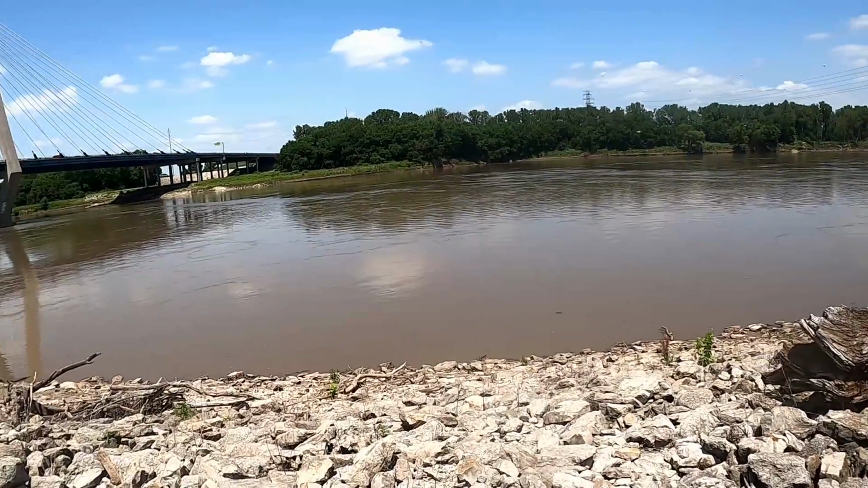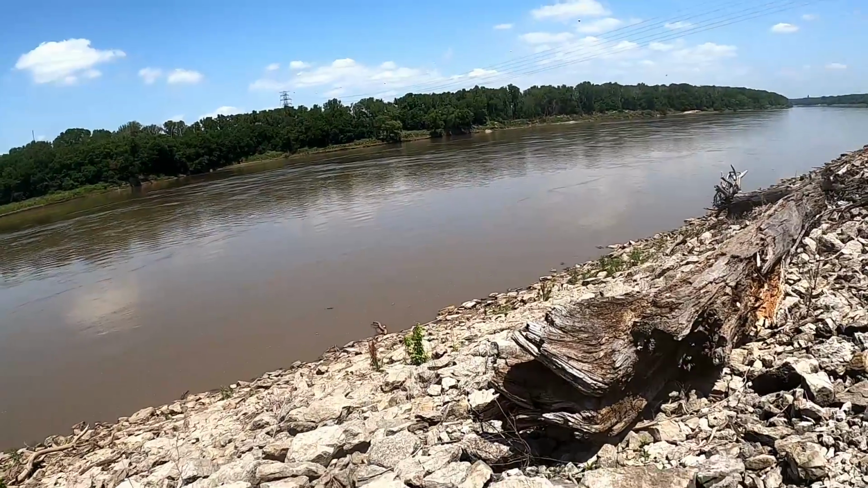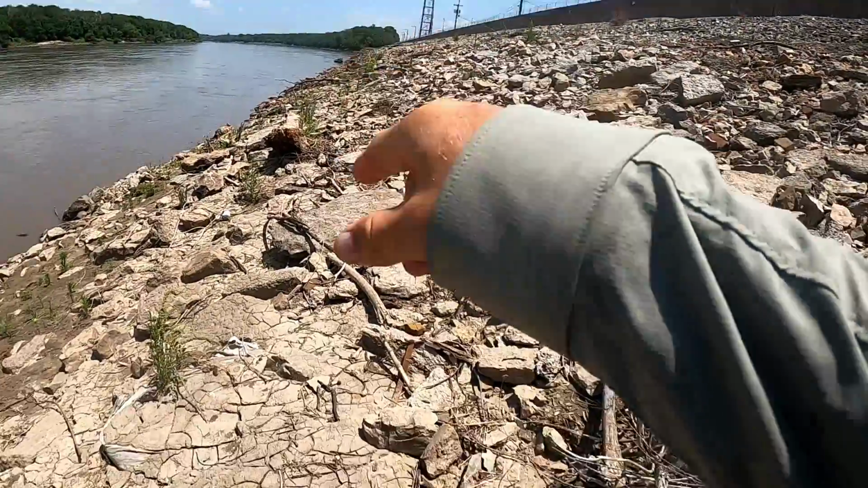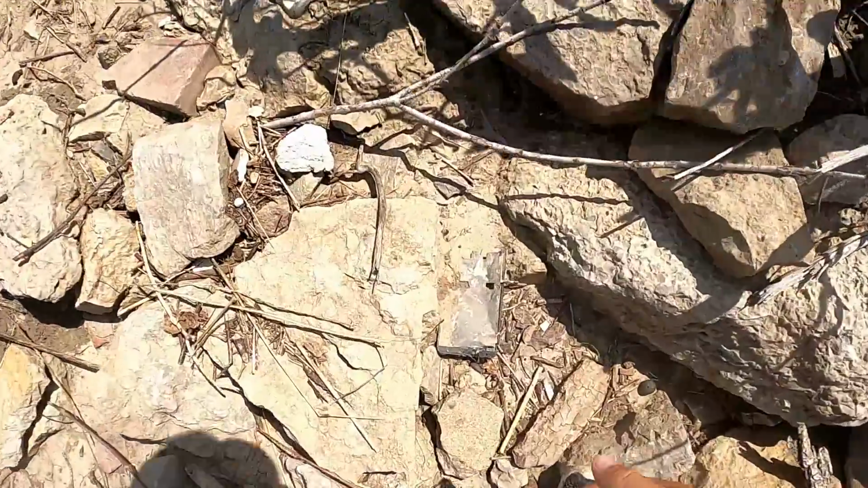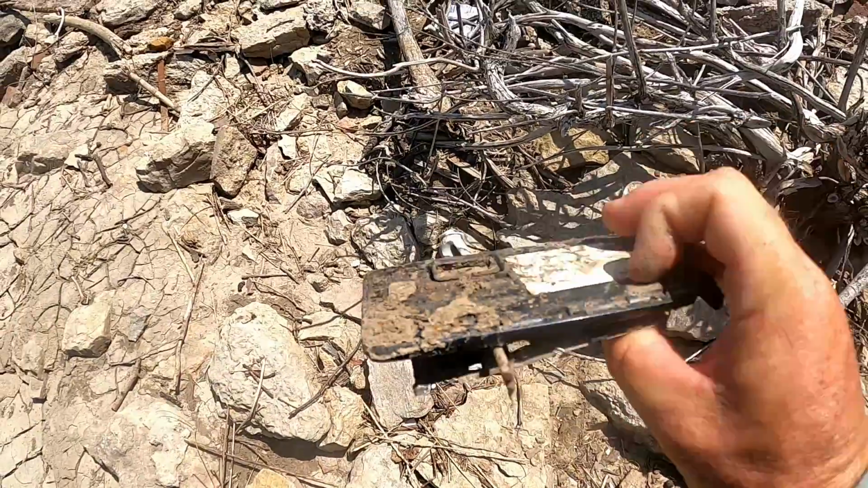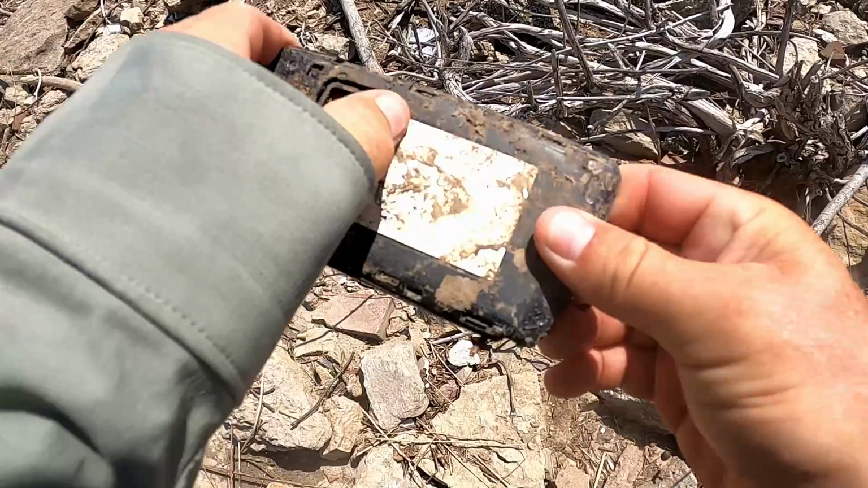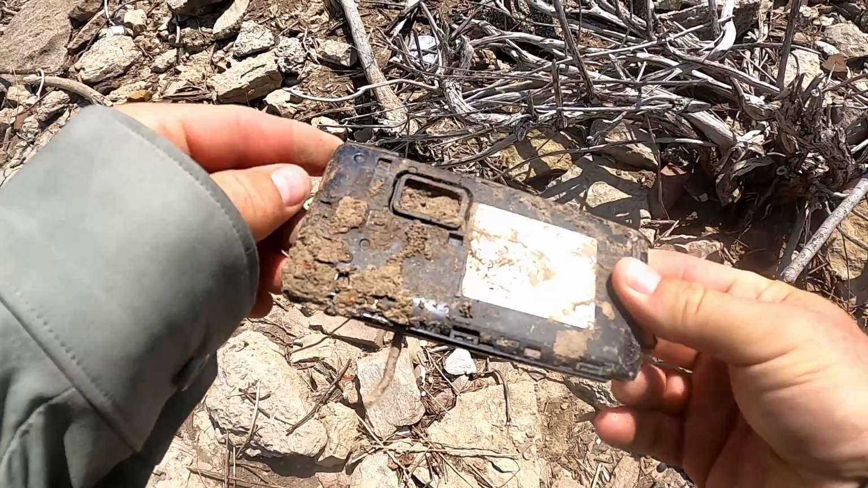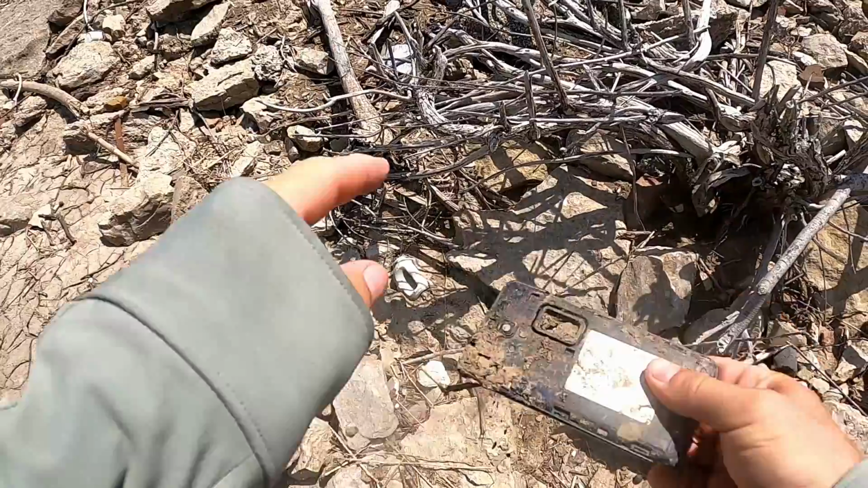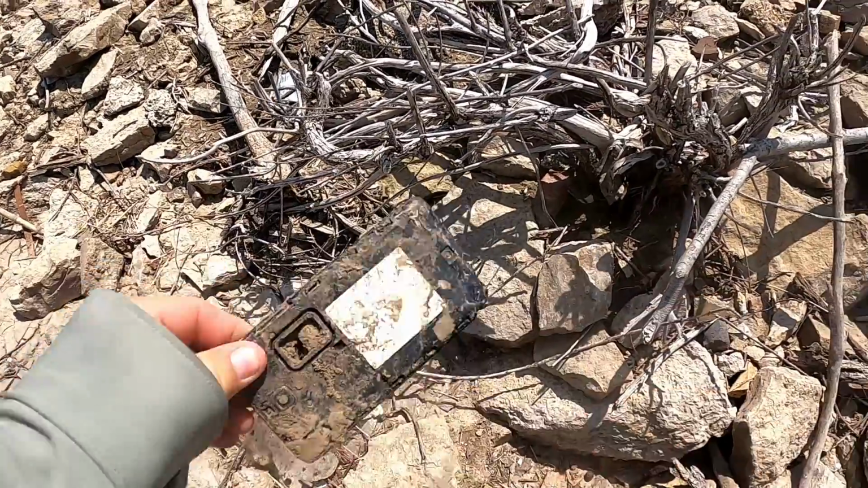Let's walk down here a little bit more, see if my theory is making any sense. I'm about halfway. I got just to this spot. You can see Adam down there, but not for nothing, it's the remains of a phone. Looks like an old burner phone. I don't see a SIM card, but man, it's been here a long time.